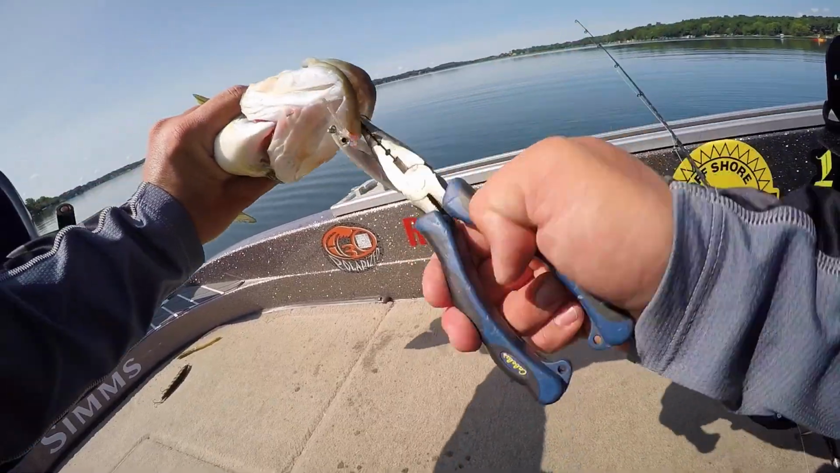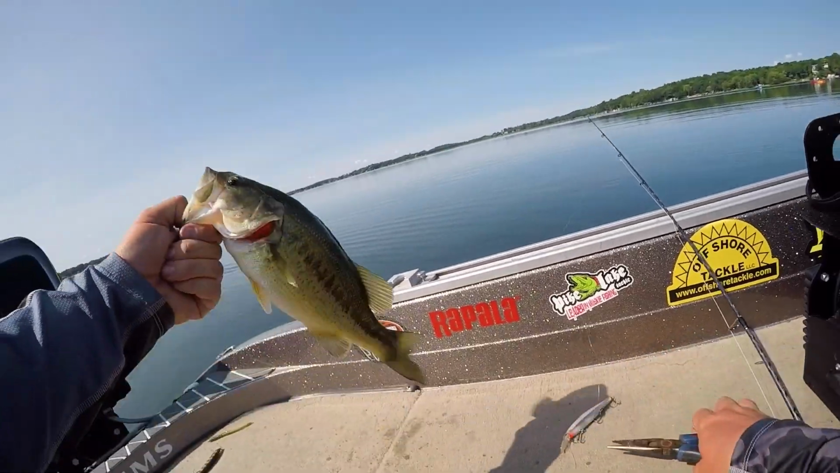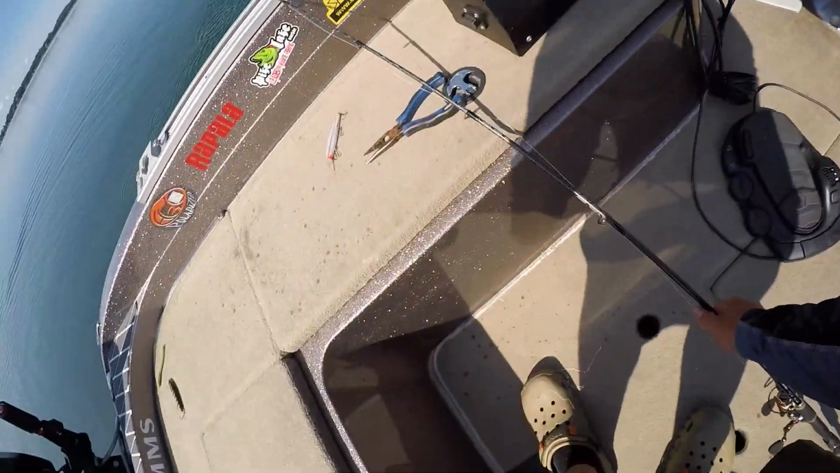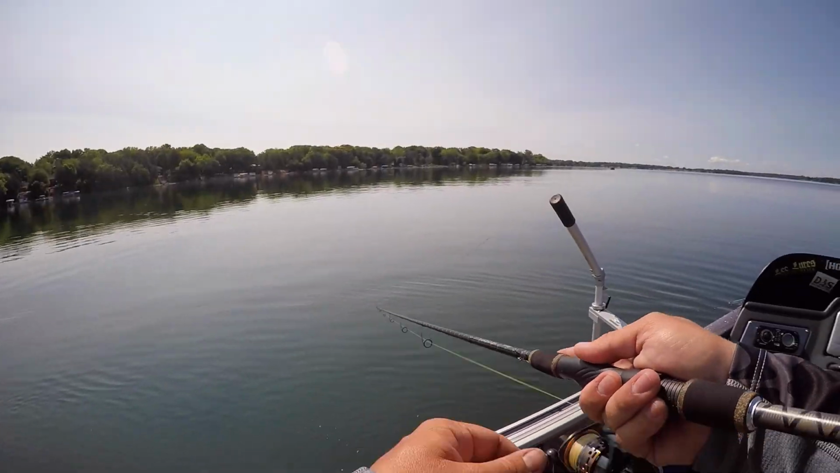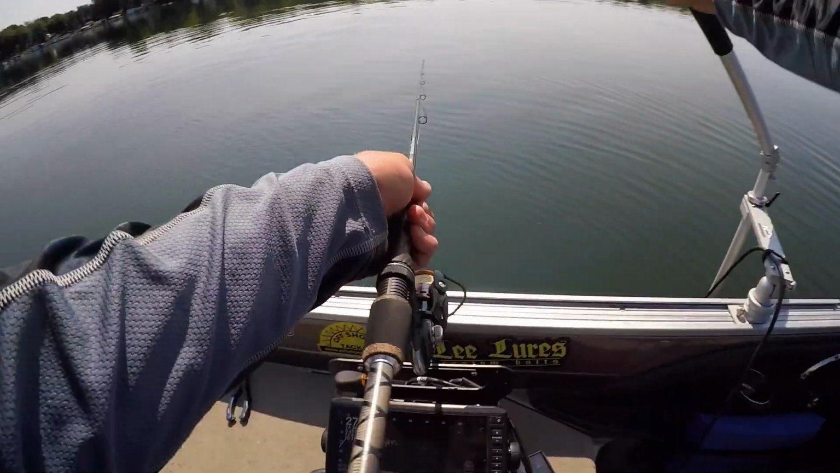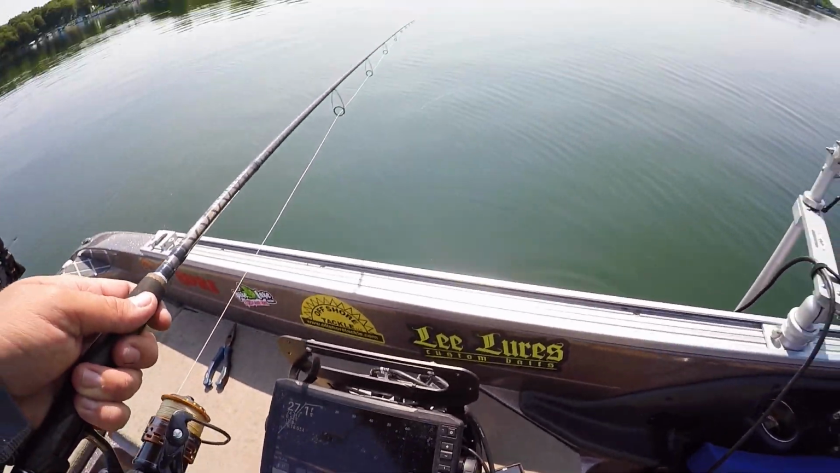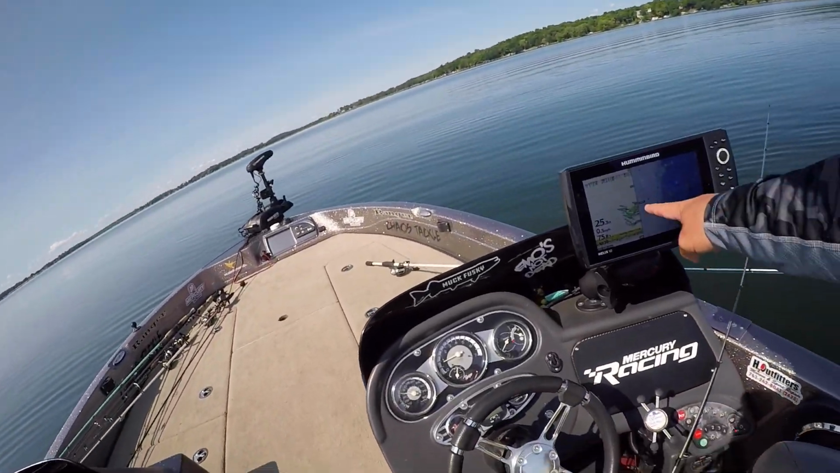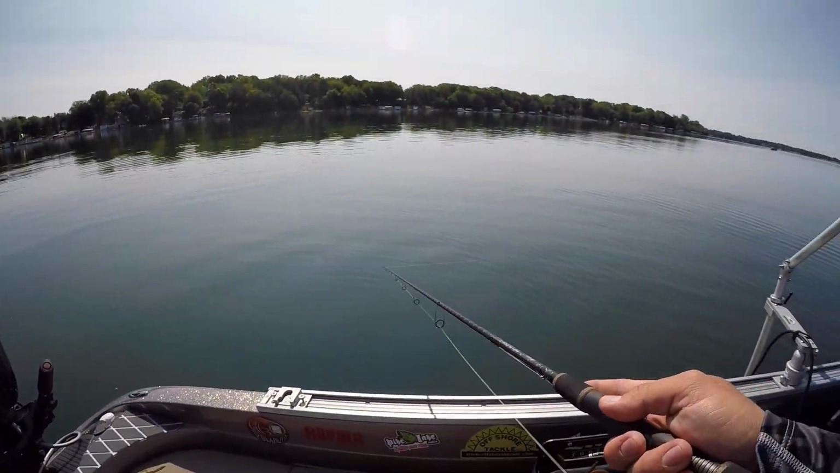Unreal. They're not huge. You do get a few nice ones out of this lake every once in a while, but man, if you want to catch a bunch of them, I can't think of a much better place to do it. Oh my gosh, this is so cool. Schools of bait in this lake are freaking ridiculous. They're underneath the boat right now. Look at them on the regular sonar here, guys. Look at that. Those are freaking bass. That is so crazy.